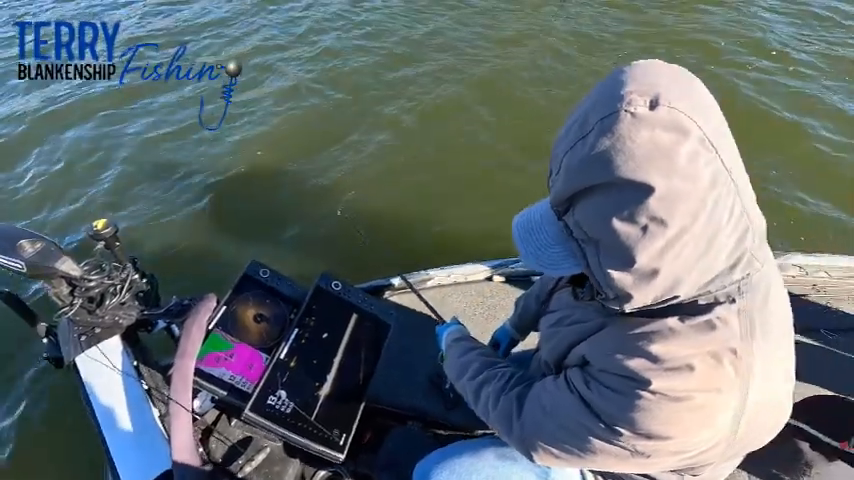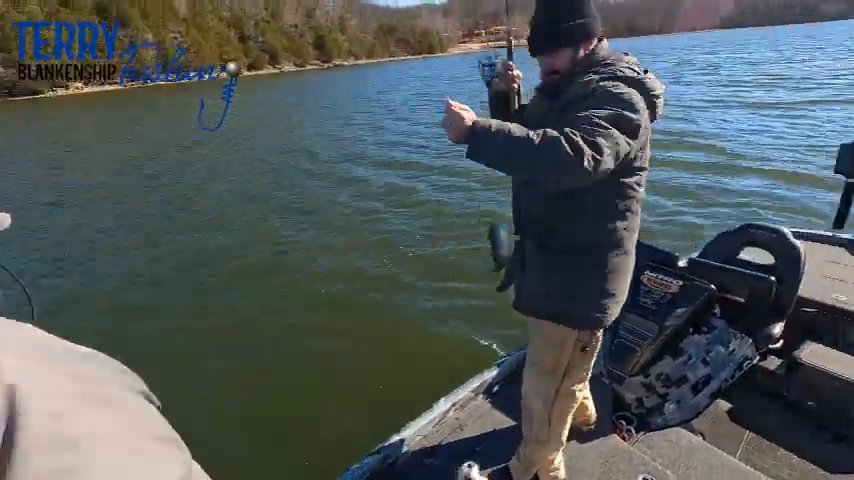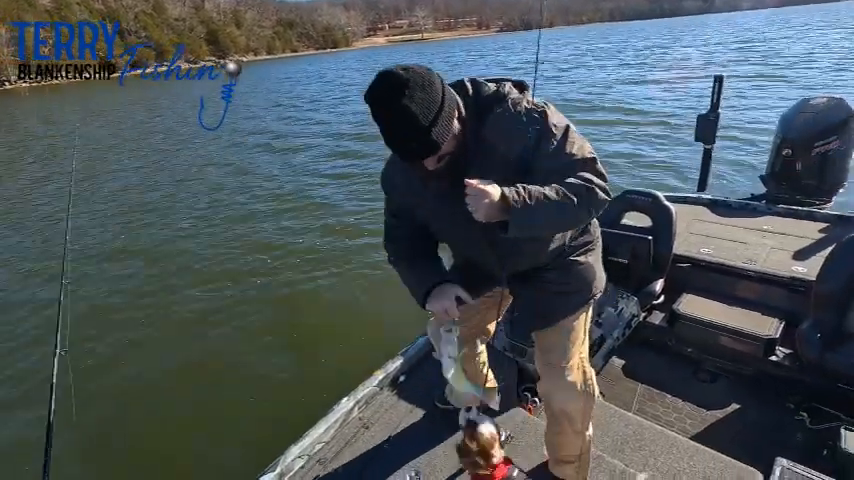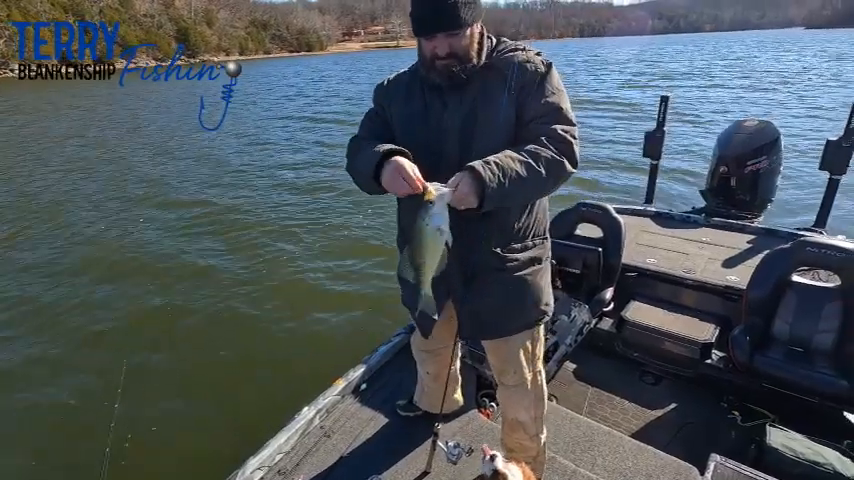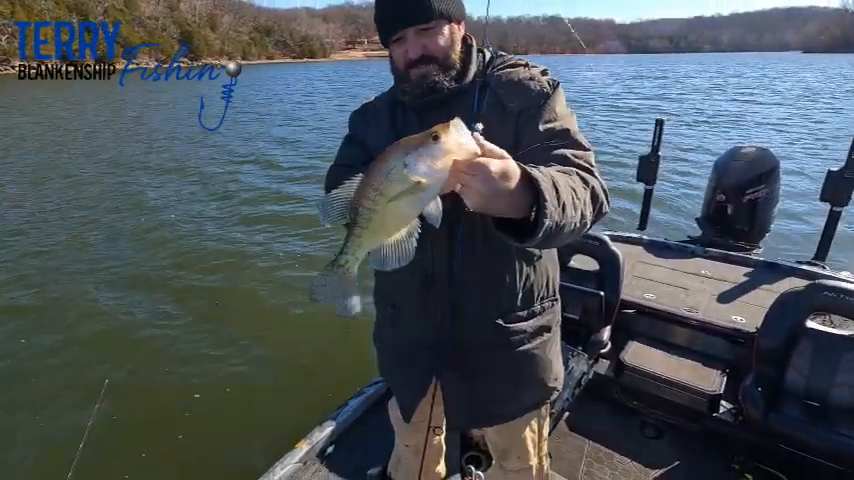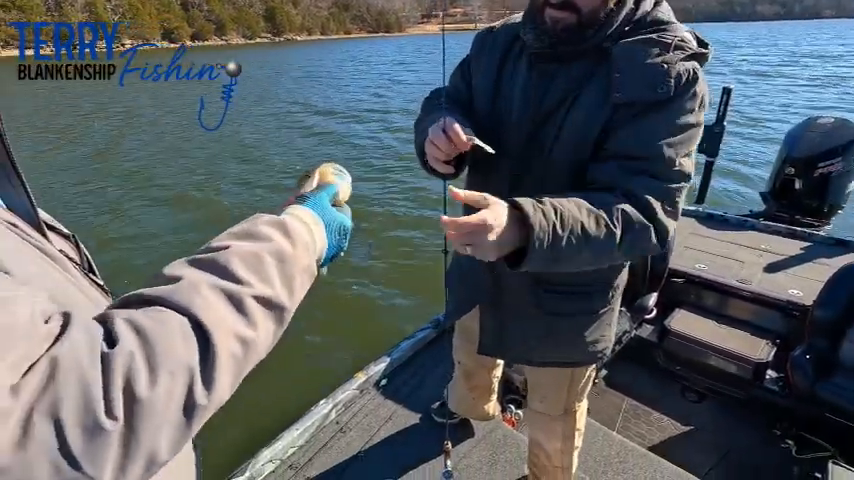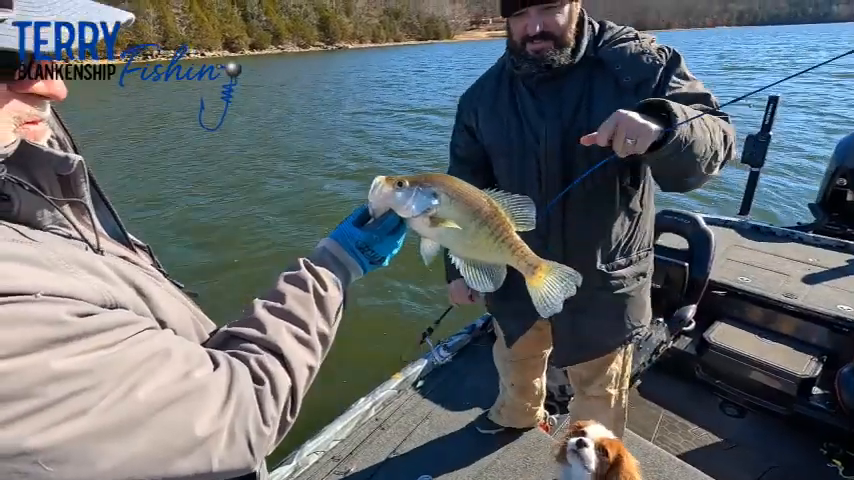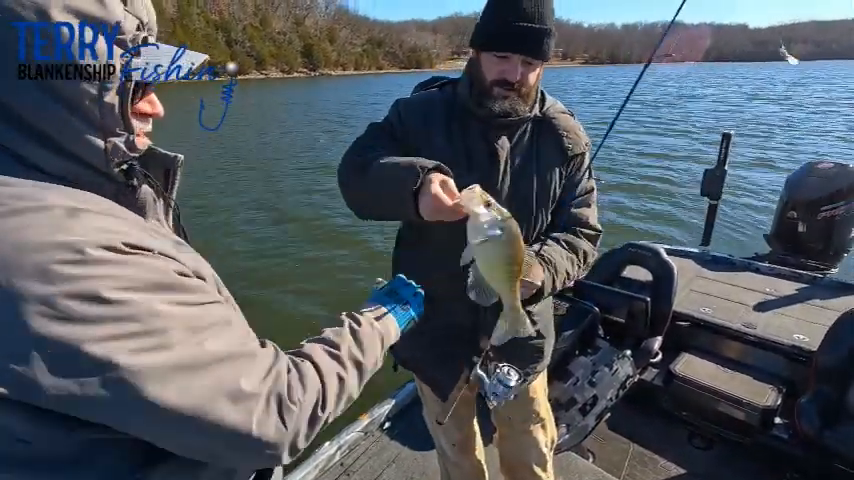Did you get him, Randy? Looks like a good one. Buddy. Yeah. Oh, good Lord. Casey wants this one. I call that a good one. He's probably 14 inches long. That's a largemouth bass. Yeah, I think we saw him coming up. Check it out. All right. That's a big crappie.